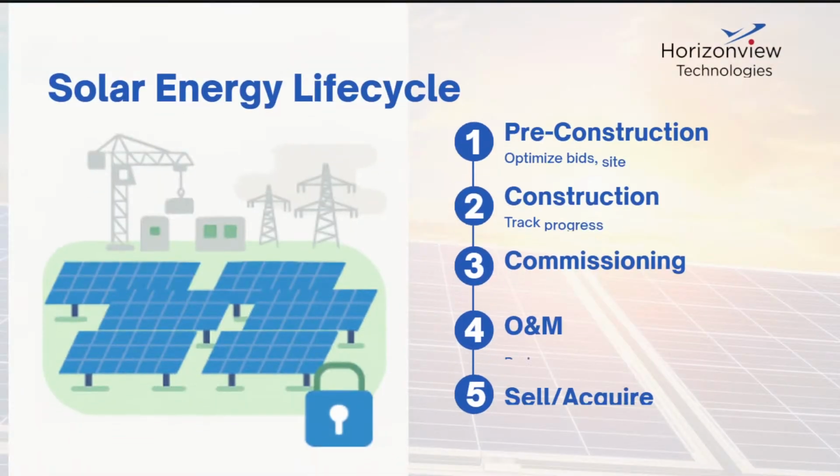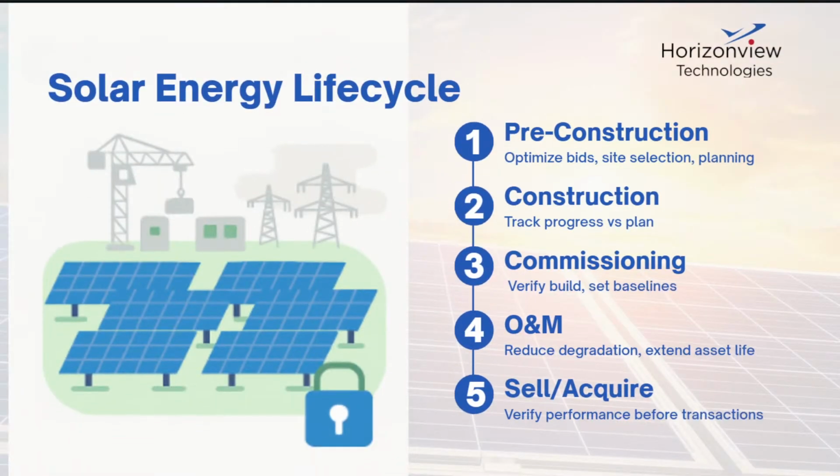So to specify a little bit more on who we are, what do we do at Horizon View Technologies? Typically, the elevator pitch I give is that we fly planes over solar sites and figure out what's going on with them. But I understand that's pretty vague and that doesn't cover very much. So what exactly does this mean?